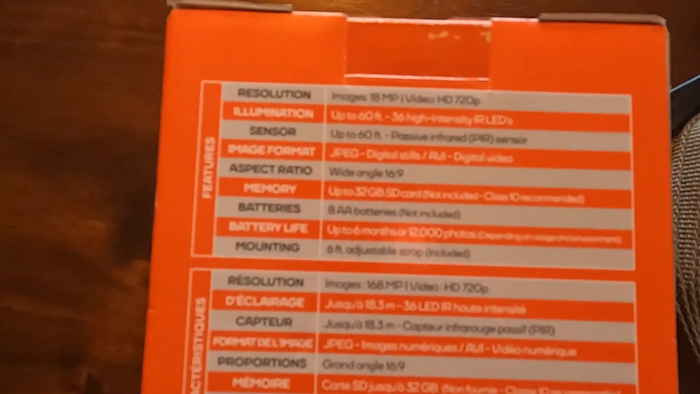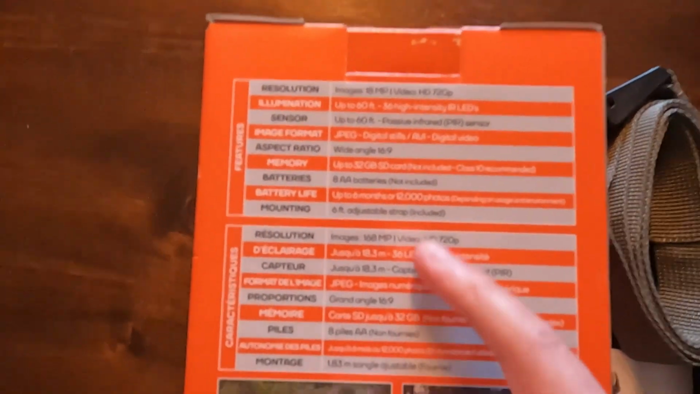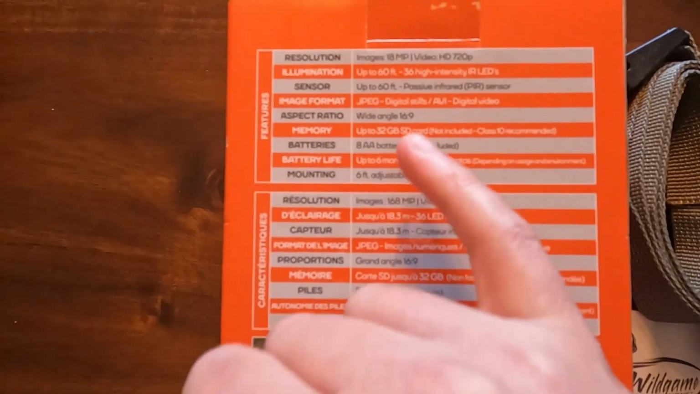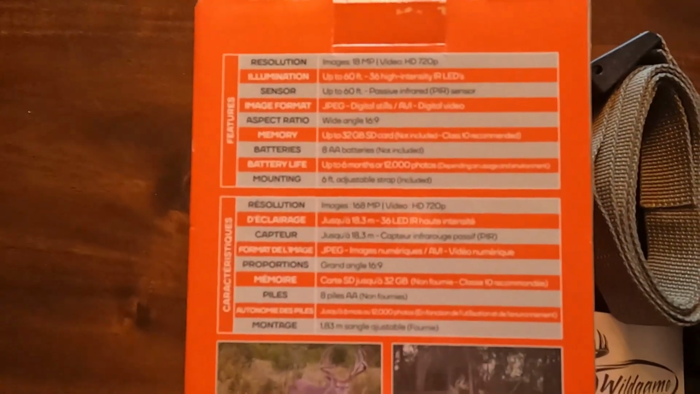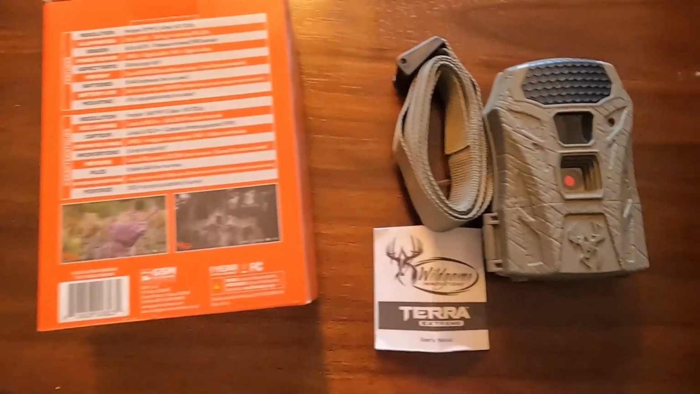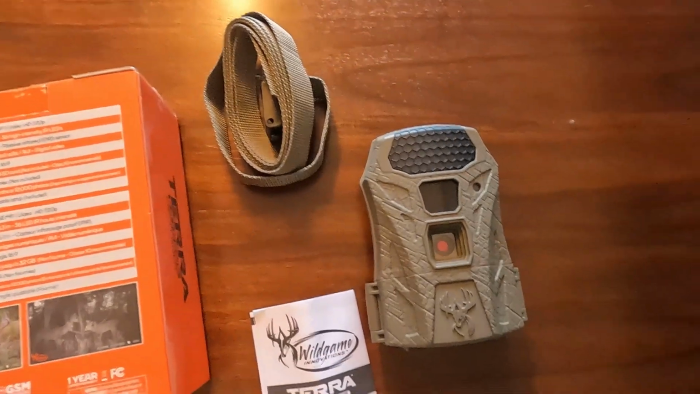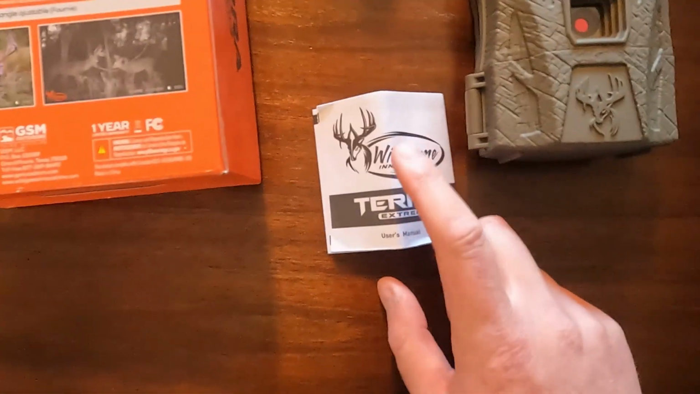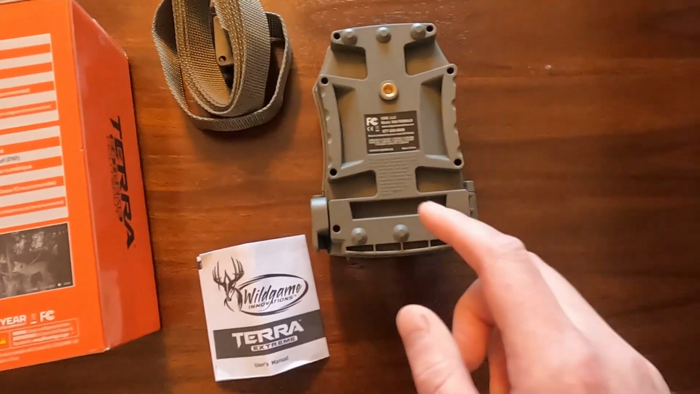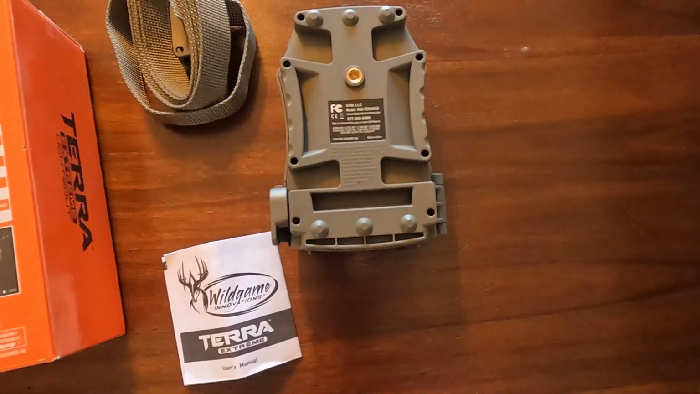We get them in JPEG form, up to 12,000 photos, it says, depending on what setting you use. And it does not include an SD card. That is one thing I think it has in the fine print down here. You do get the strap to mount it on a tree or a post or something, the actual camera itself, the instruction manual, and back here on the back is the mounting points. There's a threaded adapter here, and also this is where you feed the strap through.